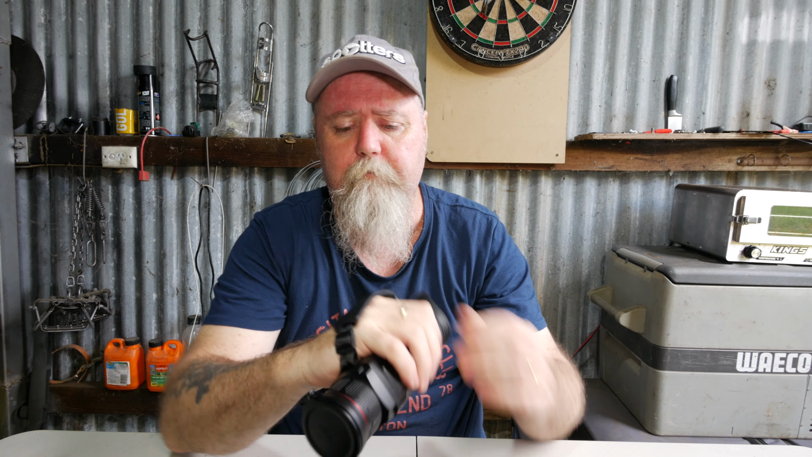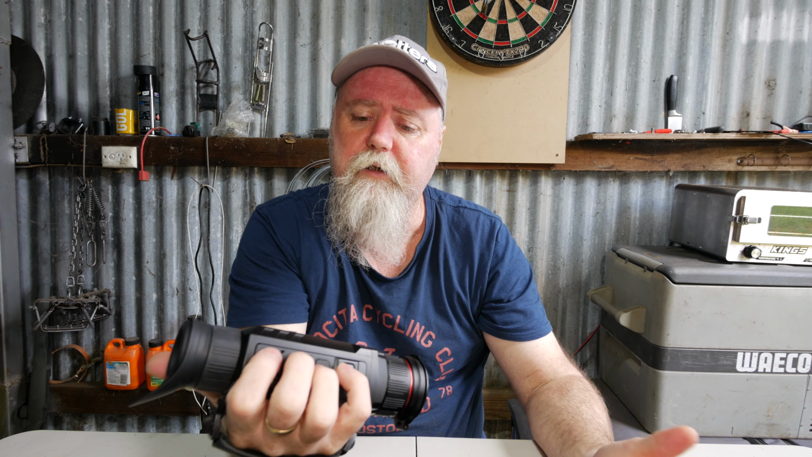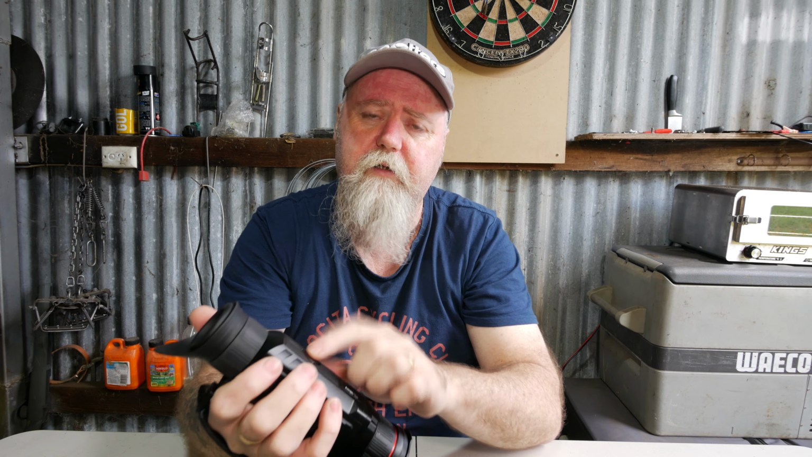The build quality, they haven't mucked around. Each one of these I've tried, from back a little while to the more modern stuff, they're getting more and more metal, and more and more ergonomic. They just fit your hands a lot better now. The button layout is still really good, and I know I said the interchangeable battery is important if you're doing big long hours on these, because it's nice to be able to change the battery out in the field without having leads and things stuck to it.